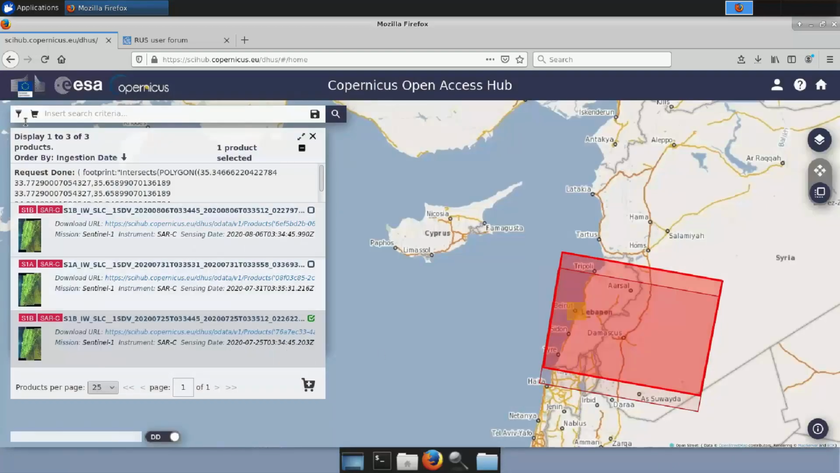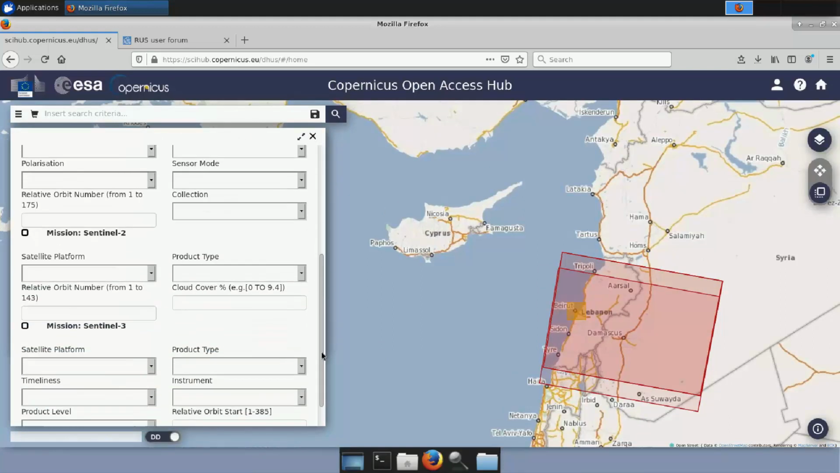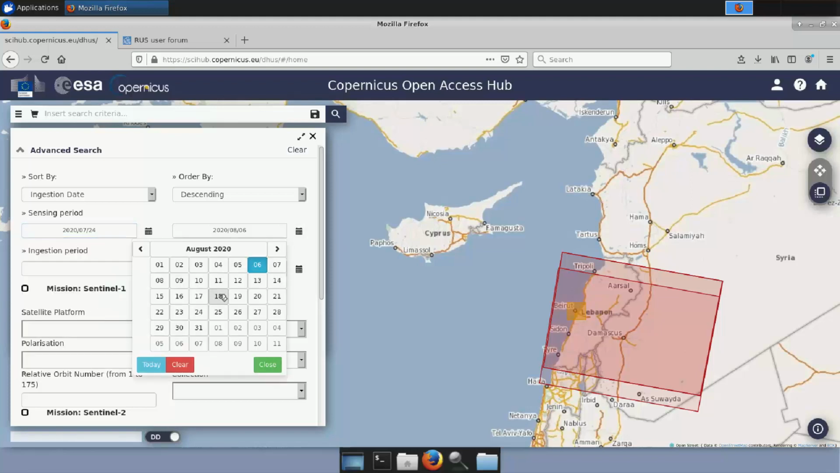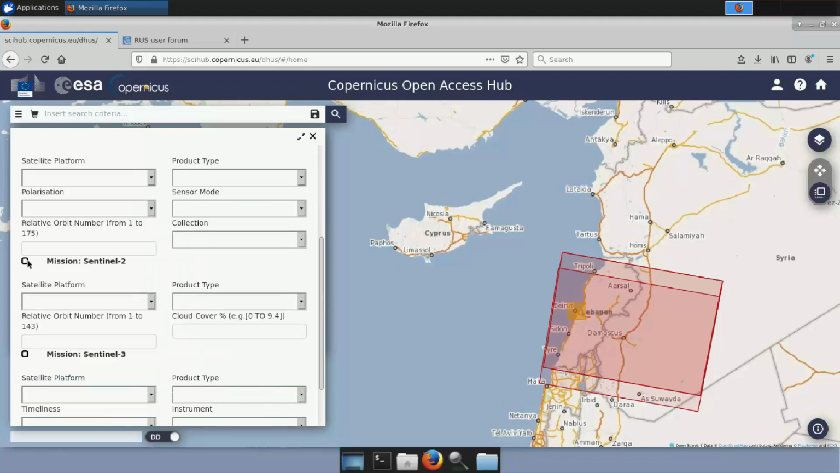And let's go back now. Let's click up here on the left. Let's deselect Mission Sentinel-1 and find 2 Sentinel-2 images, one acquired before the event and one acquired after the event. In this case, we will set a different sensing period. We will set from 24th July until 18 August 2020, and we will select Mission Sentinel-2. As product type, we will select this one. Let's click on Search.